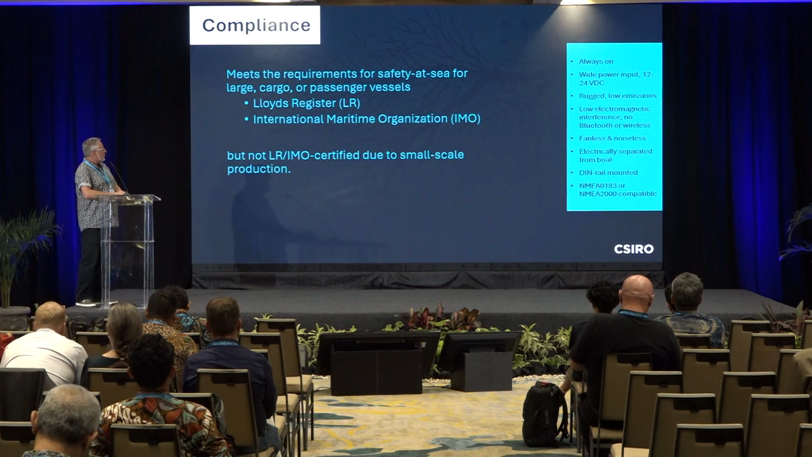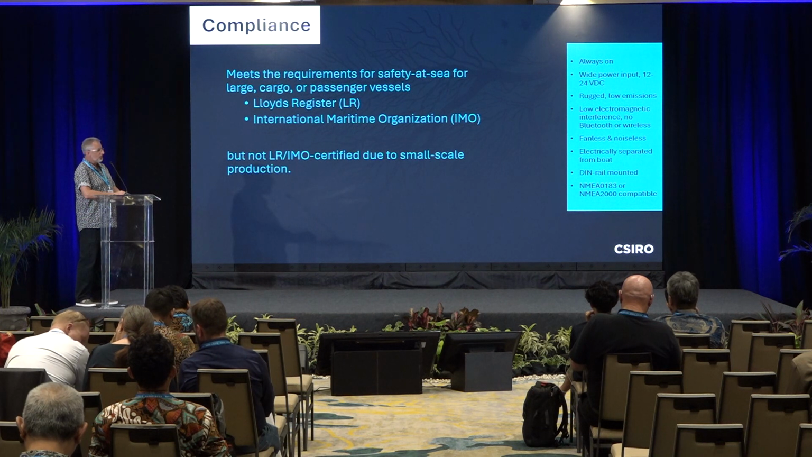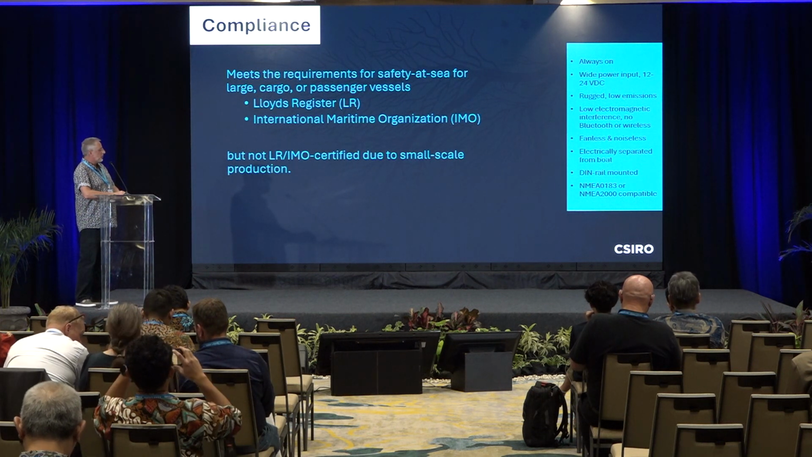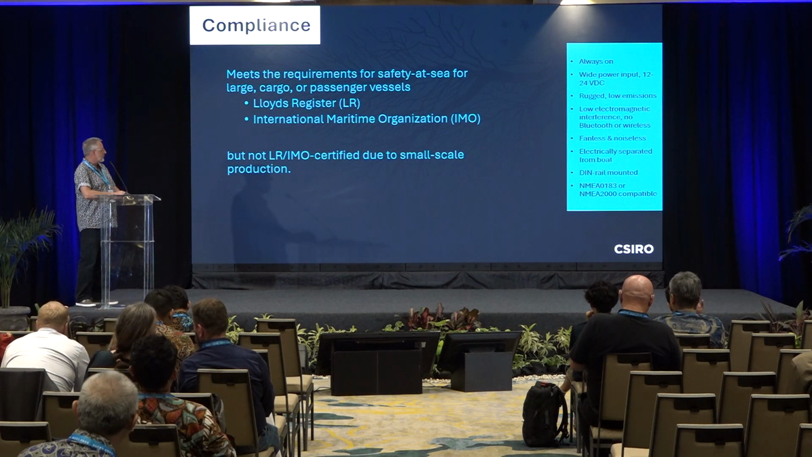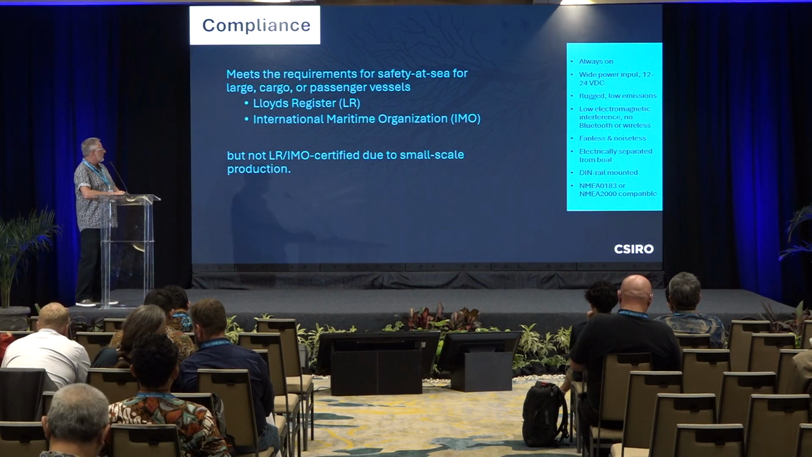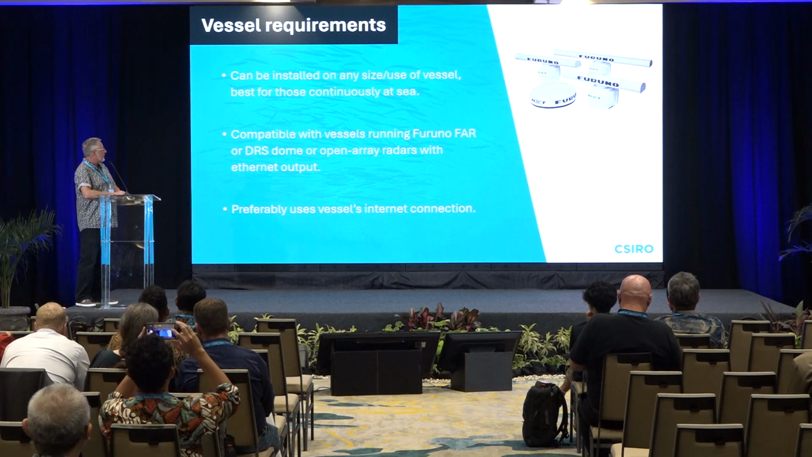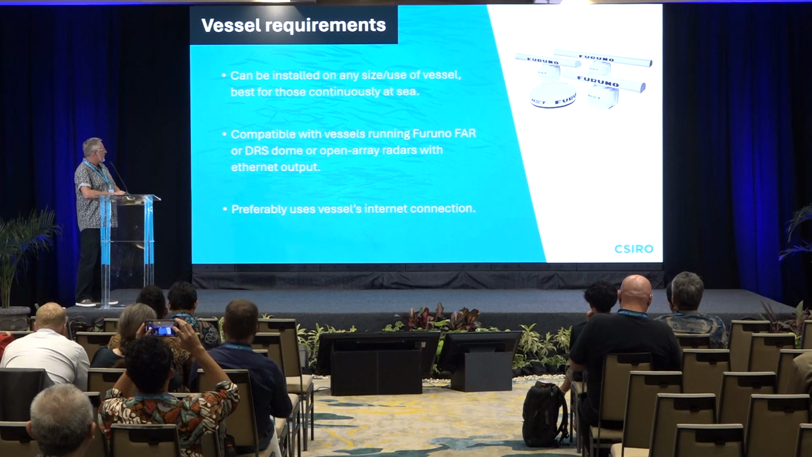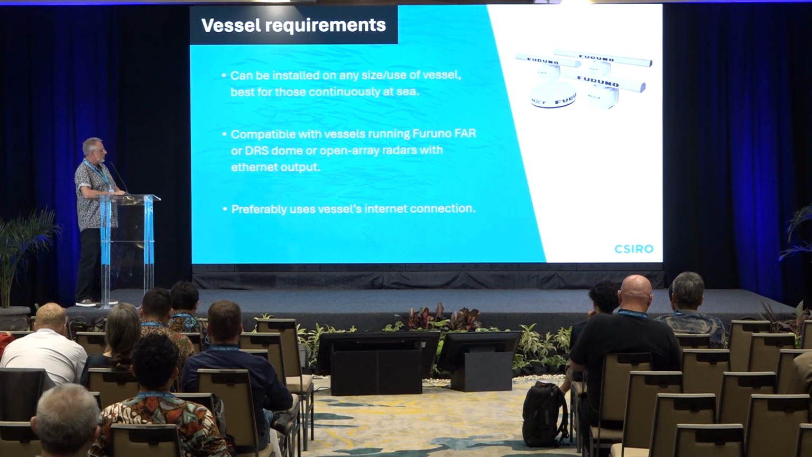RadarTrac meets all the requirements for safety at sea for big vessels, as imposed by Lloyd's Register and the IMO, but we are not LR or IMO certified because we just don't have the production that's required for that. We have small-scale production at the moment. RadarTrac can be installed on any size vessel. We like ones that are continuously at sea. It's compatible with Furuno FAR and DRS systems, and we use the vessel's internet connection to transfer our data.